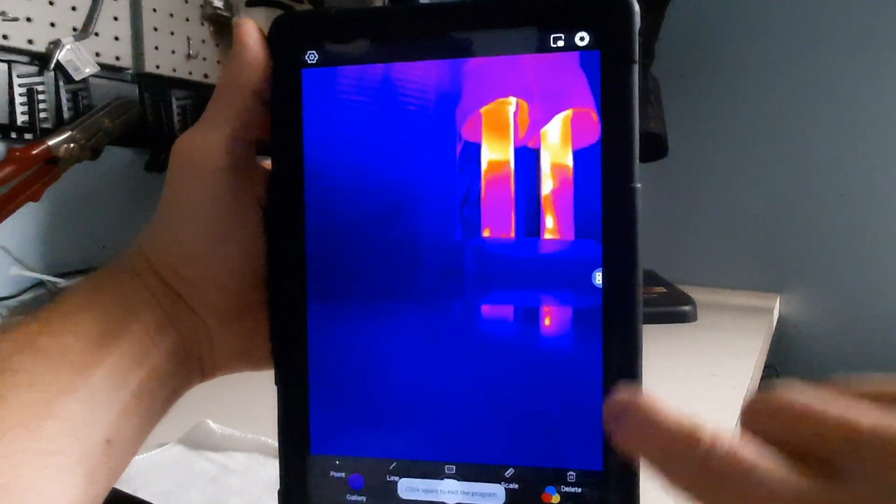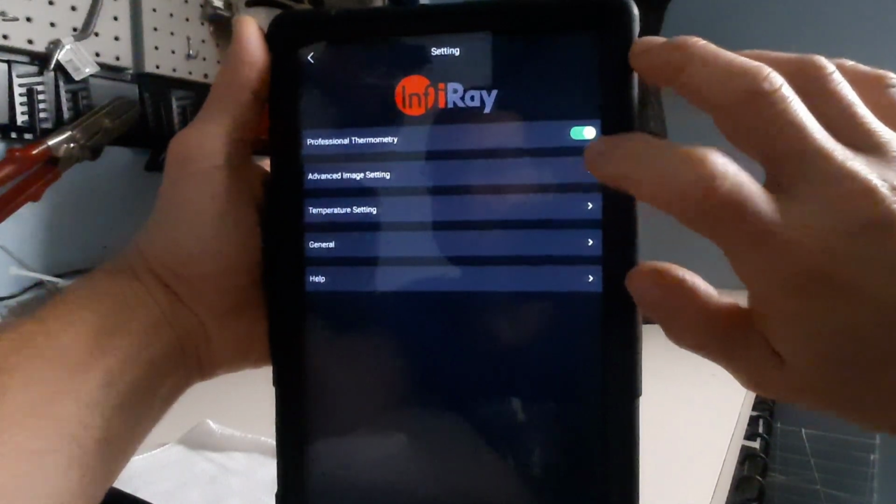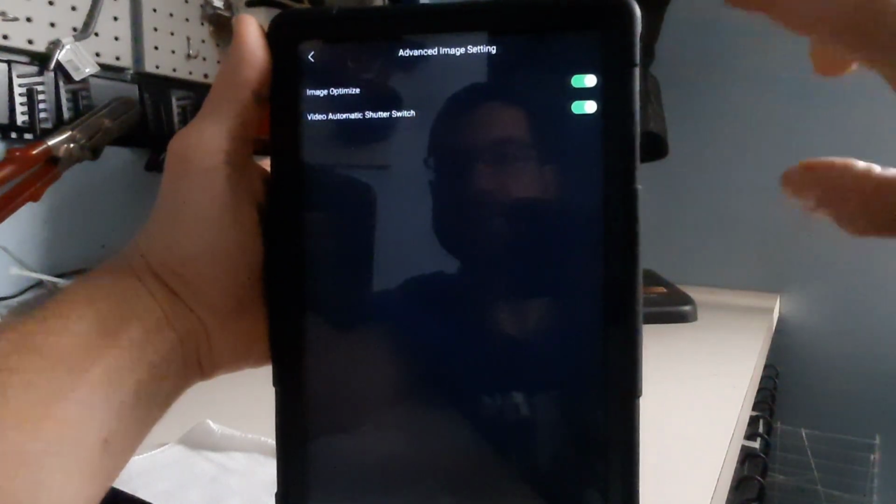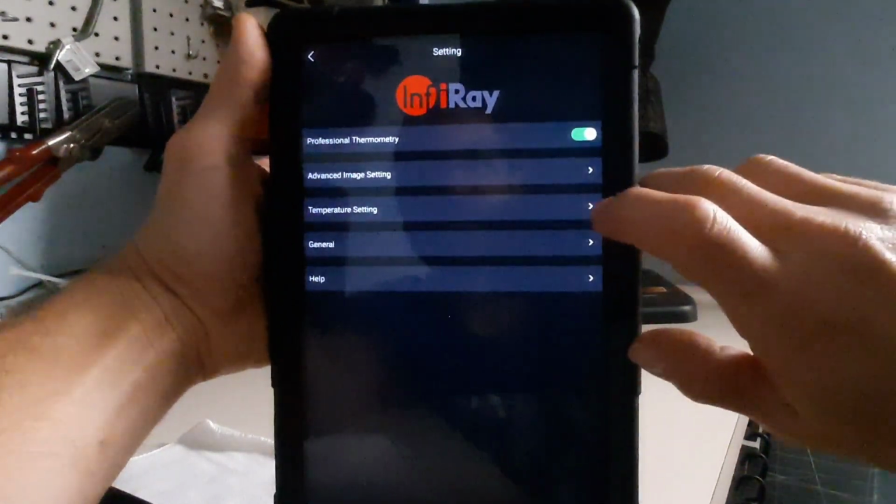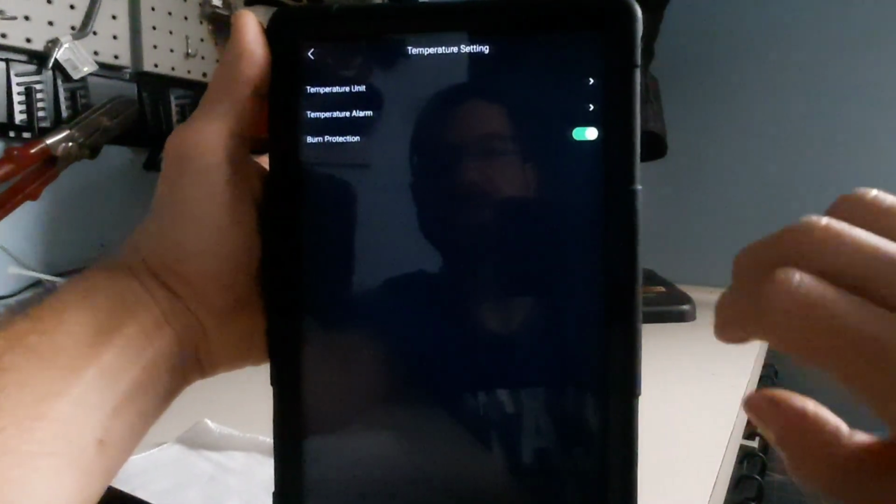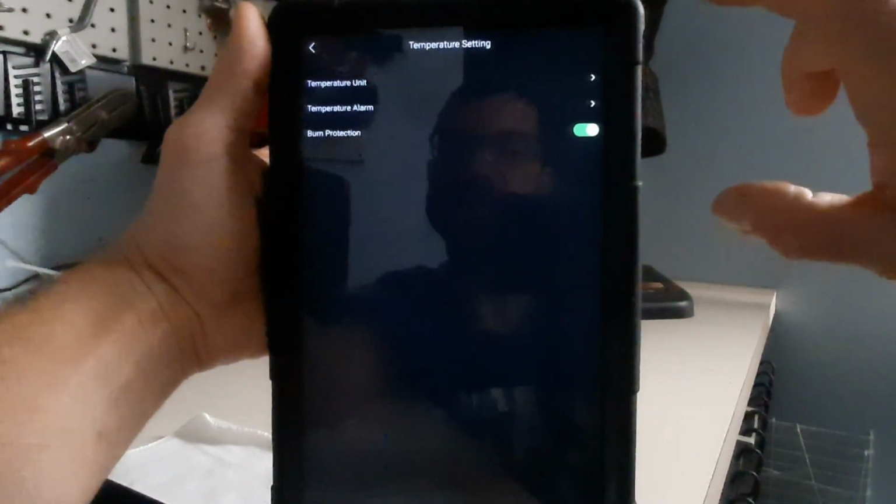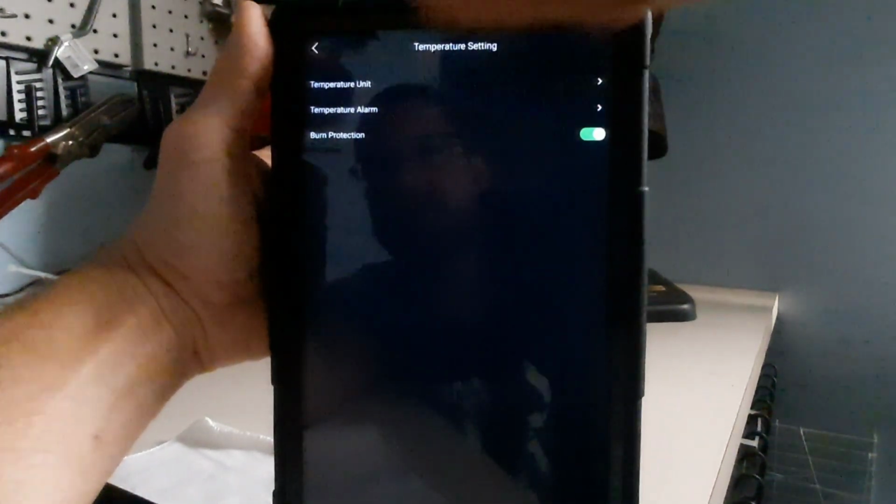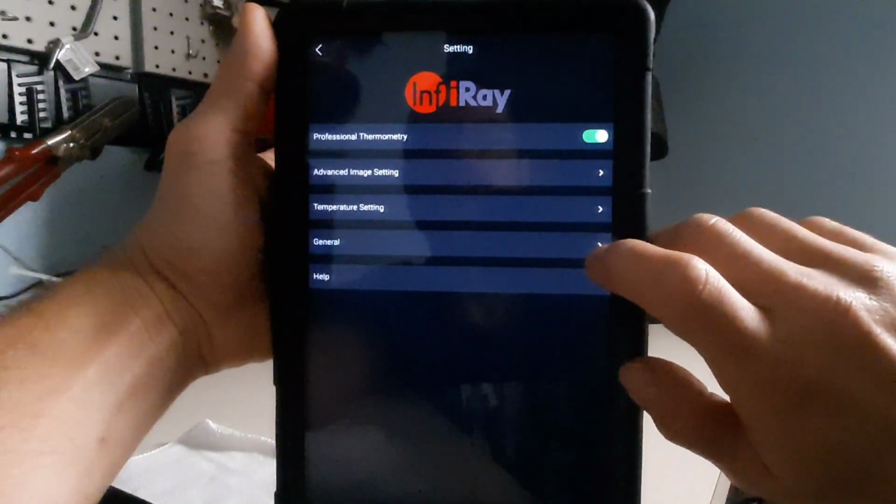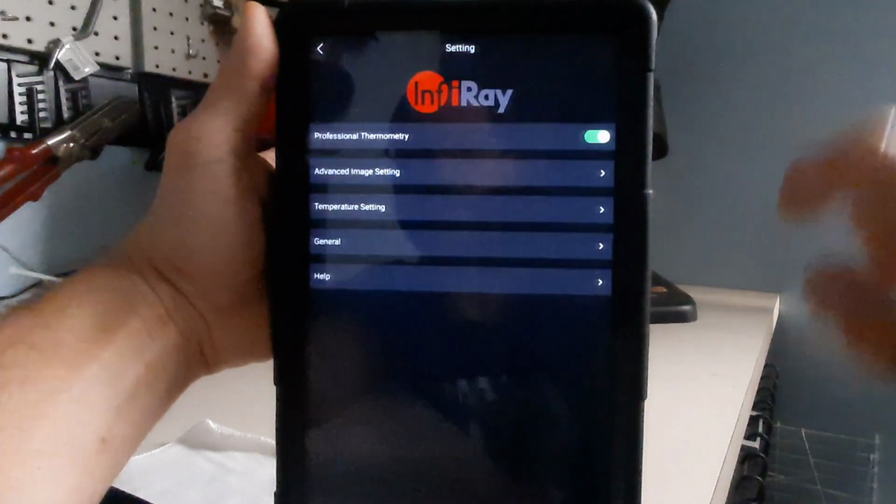And then if we go to our settings, you got advanced image settings, shutter switch, optimize image. Do have some different options to the temperature settings you can adjust. Obviously, I changed it to Fahrenheit. It comes in Celsius. You also have the option to put it in Kelvin if you want to get very accurate. And your general language and watermarker.